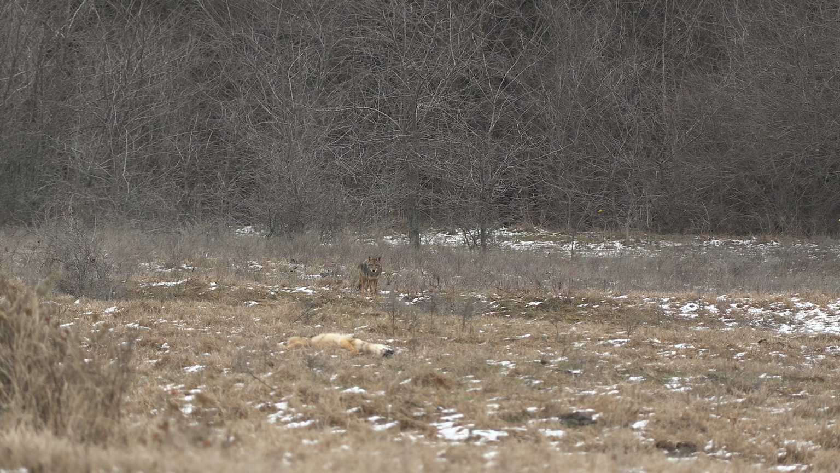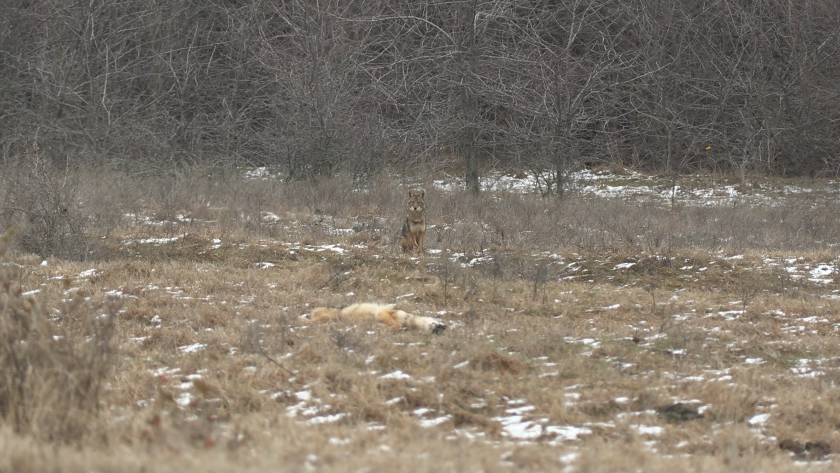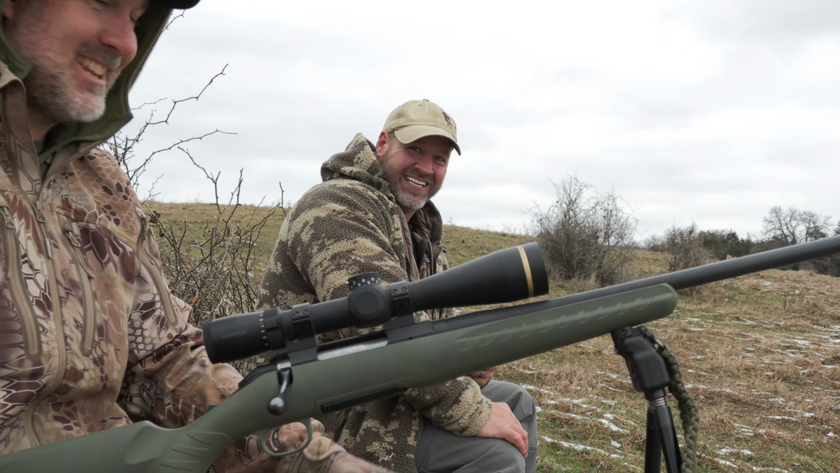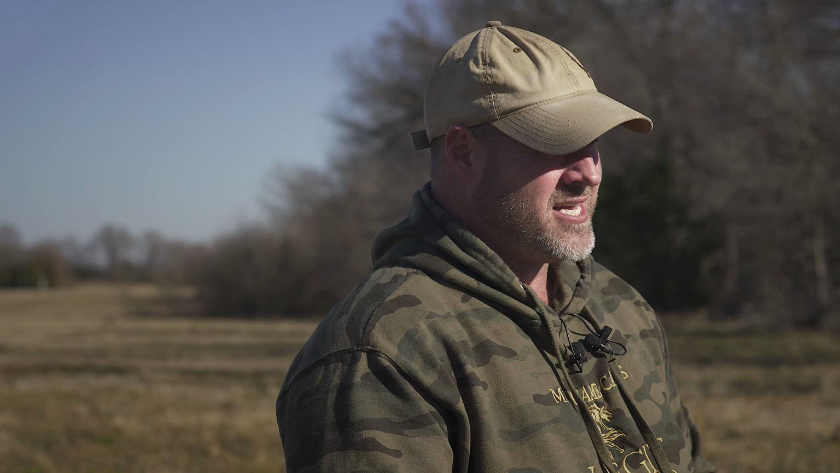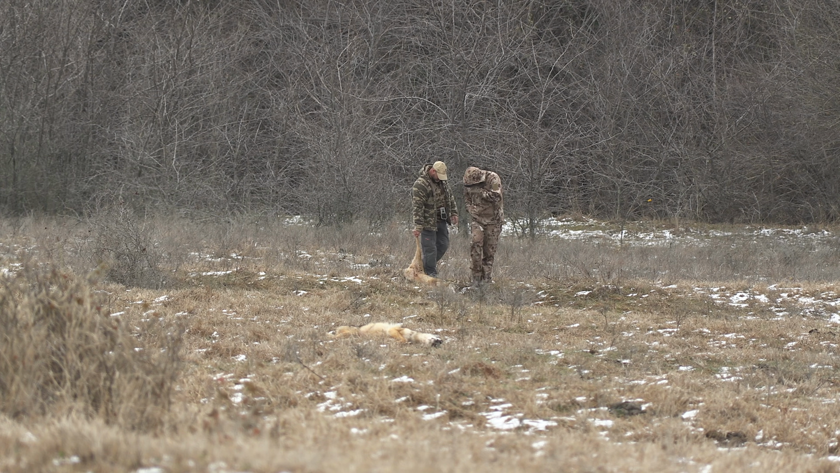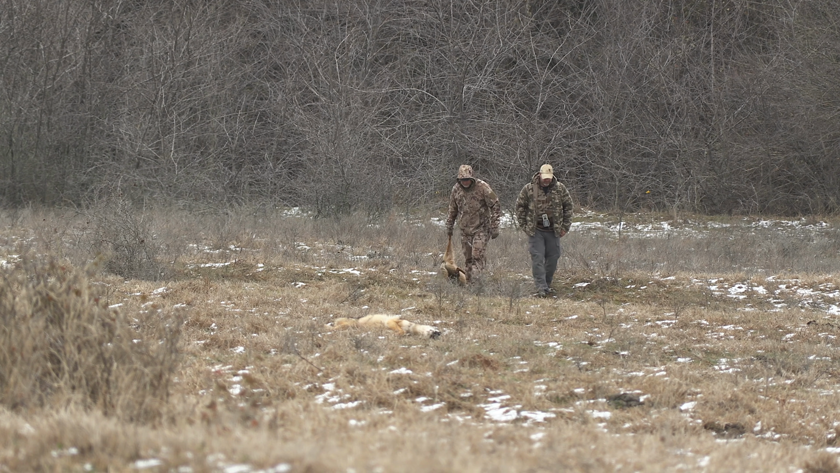You just can't get the same type of recording at distance. It's not that you don't get good sounds from both types, but it's different than being right there in arm's reach of these coyotes, being able to reach out and touch them and get everything from the most intimate, subtle sounds all the way up through the howls, everything in between, that free range side of it. It sets the MFK library apart, and it also gives us the ability to use sounds that we've never had before.